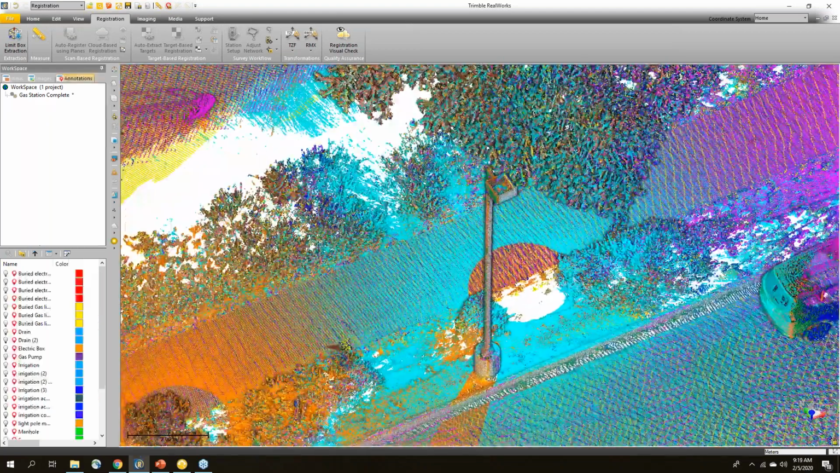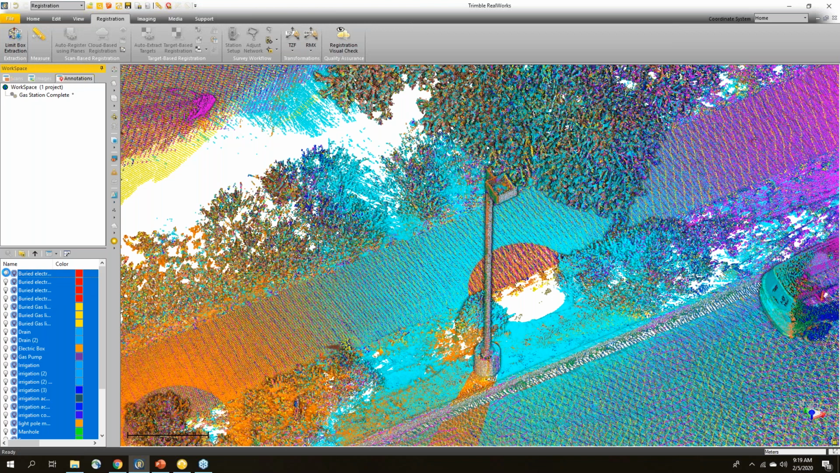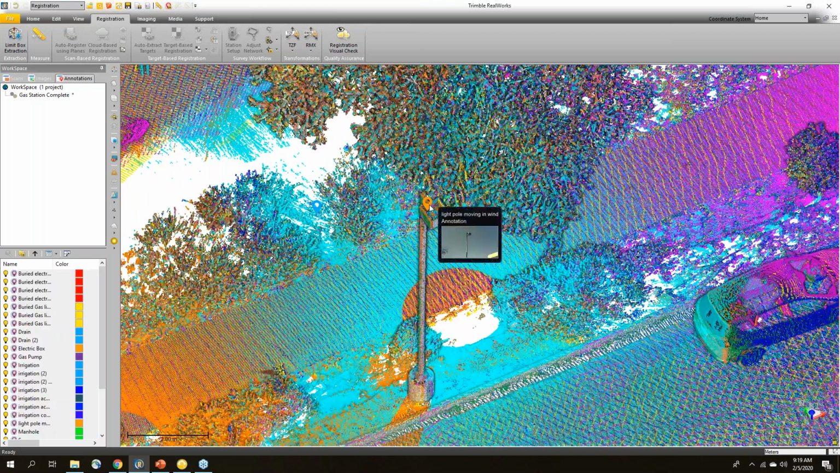So in Trimble RealWorks, with the addition of 11.2, we have a new tab called Annotations. I'm just going to select all of those and turn them on. And I can see that there's an annotation right here on top of the light pole. And if I hover over it, I can see that it says light pole moving in wind.